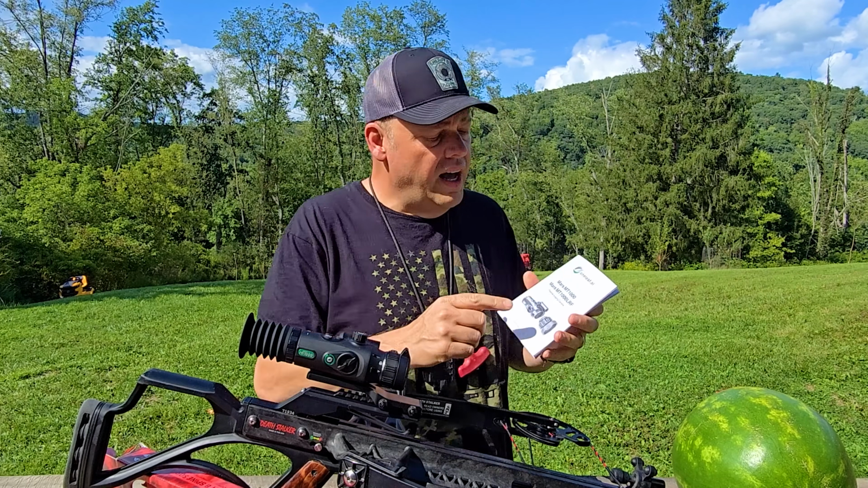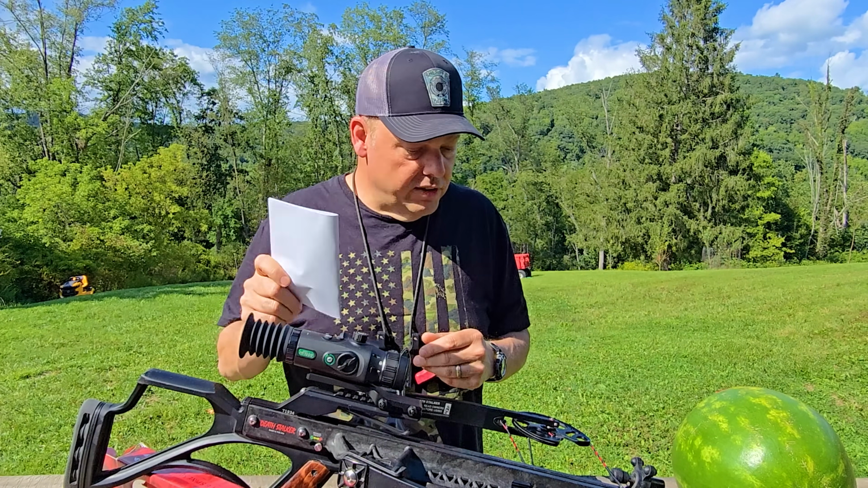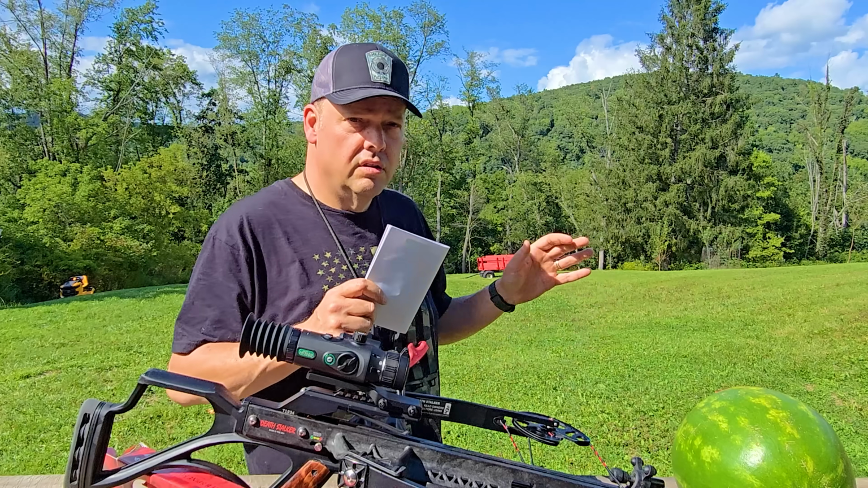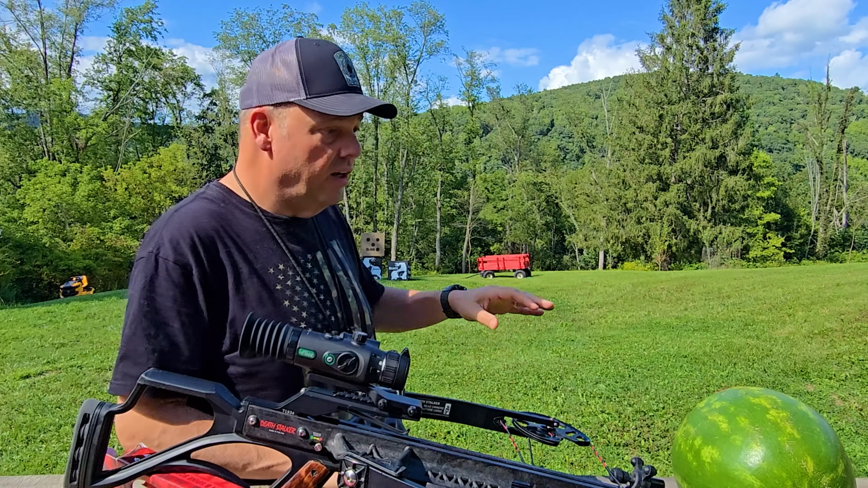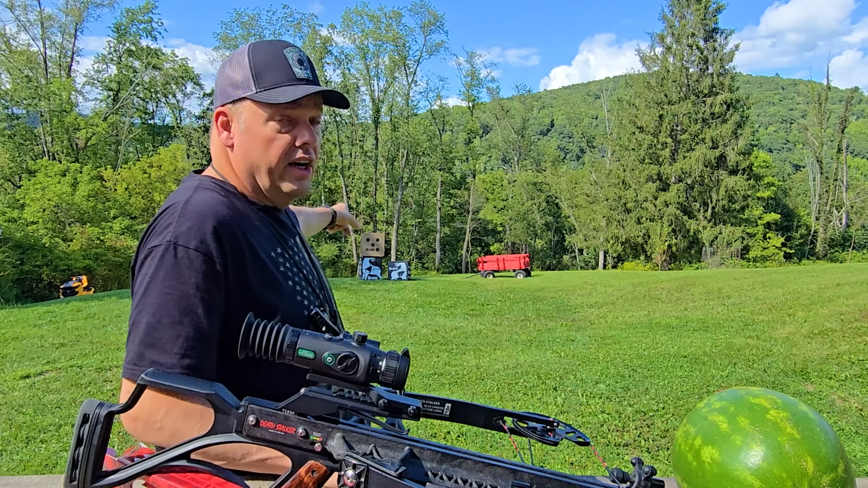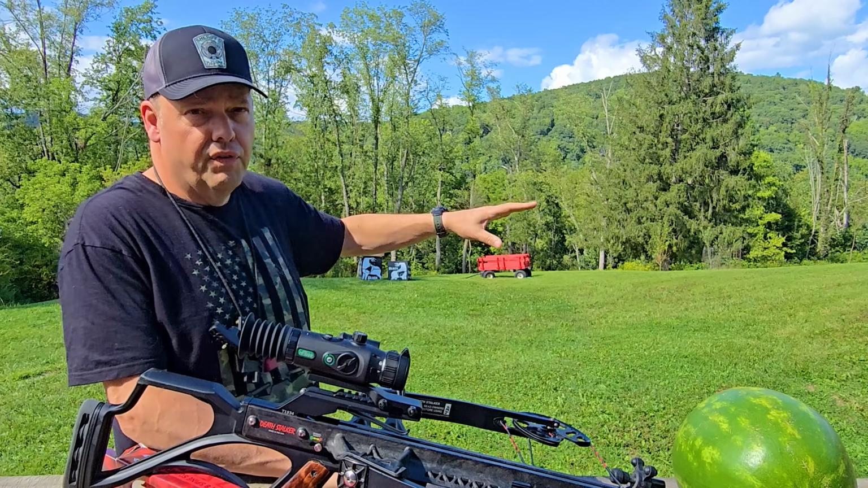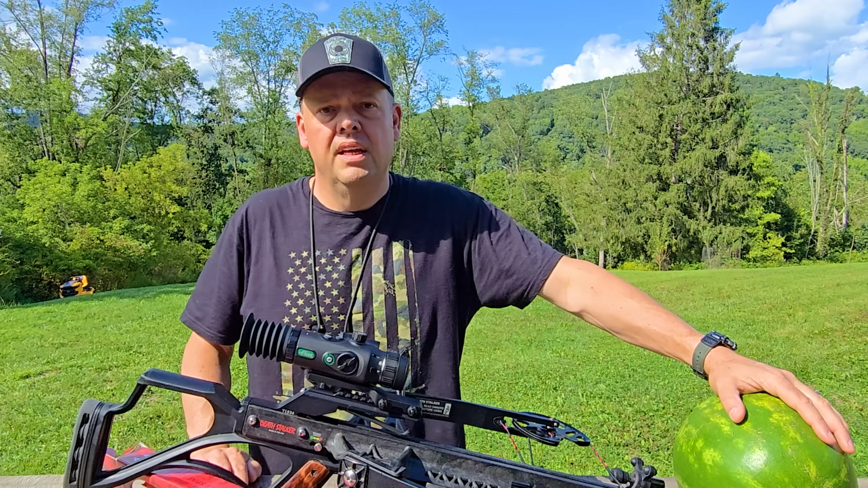But right now what I got to do, I have the Mars MT-1000 thermal scope. I got the manual right here. I got to sight it in, right? Because I'm going to shoot off this table that I made, this fancy outdoor table. We're going to sit right here. We're going to shoot it at the targets back there. After I get it sighted, I'm going to sight it in at that distance, and then I'll feel more comfortable about taking a closer up shot later on with the watermelon.